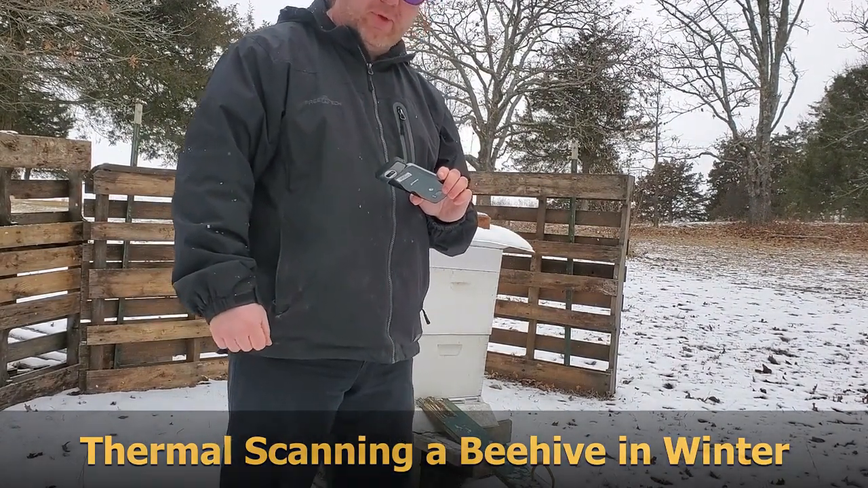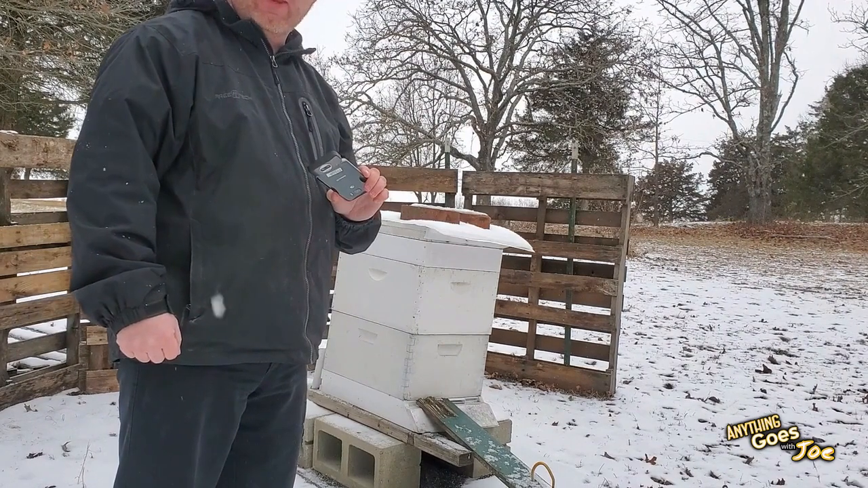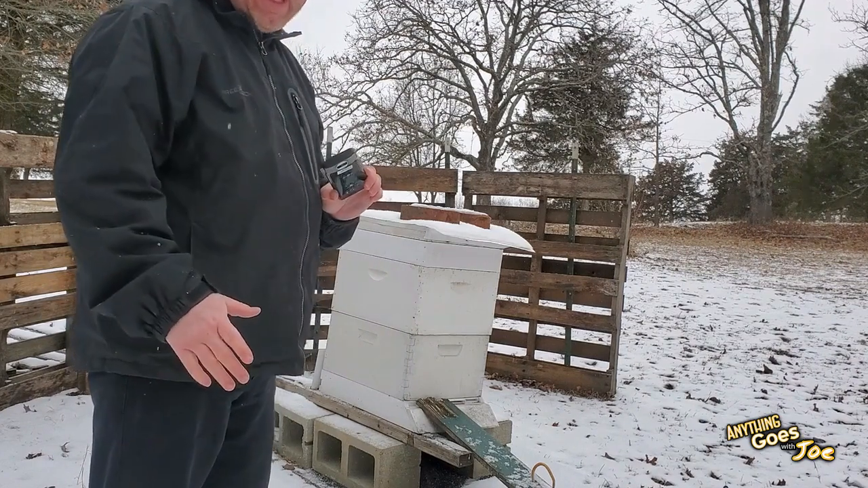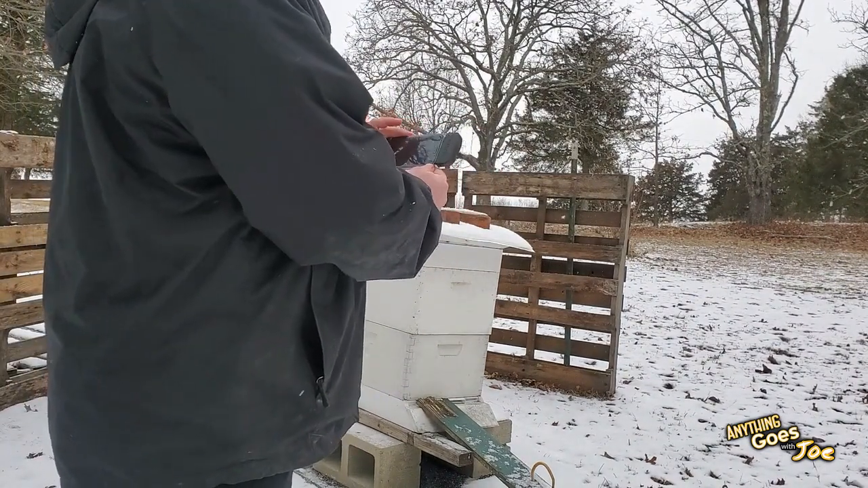We're going to be doing an episode here on beehives. It's the middle of February 21. It's about 5 degrees out here. Snowing right now. We got a major storm coming in. I want to check on the hive, but I can't open it up. It's too cold. I'm going to use a thermal scanner, FLIR, to look at our hive.